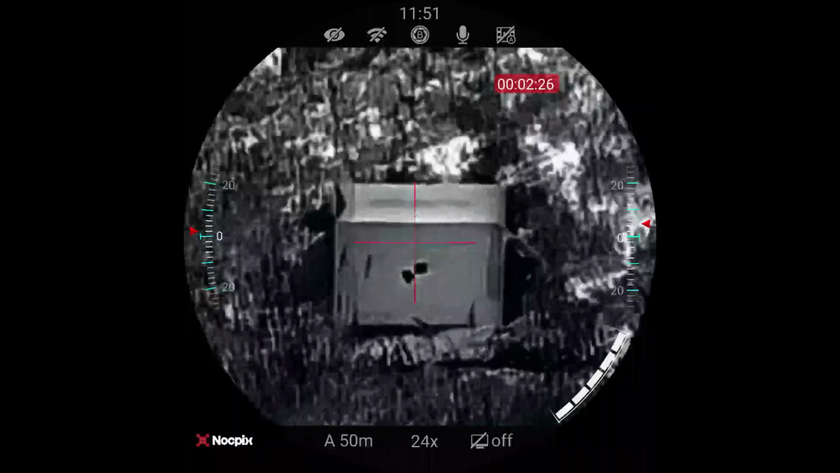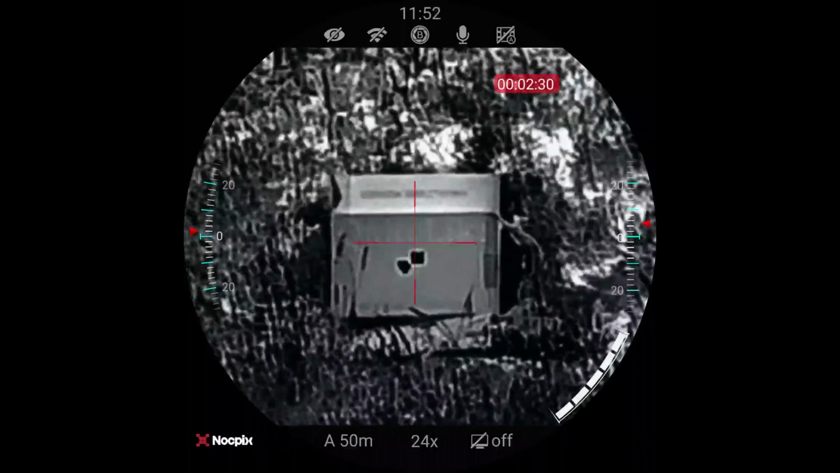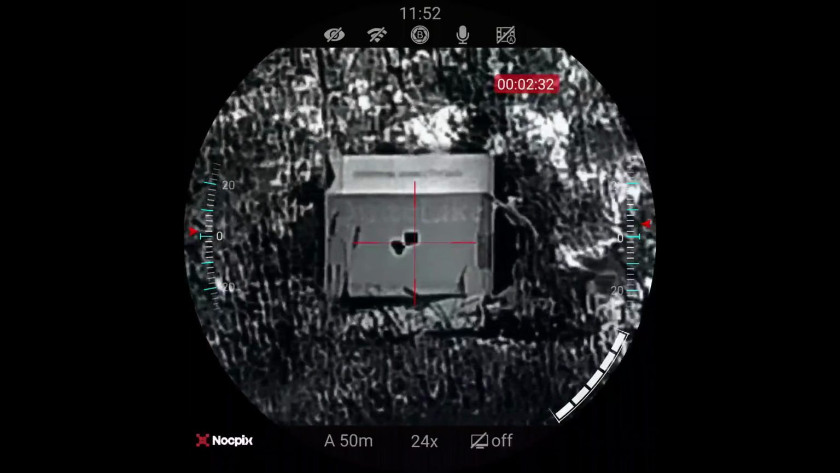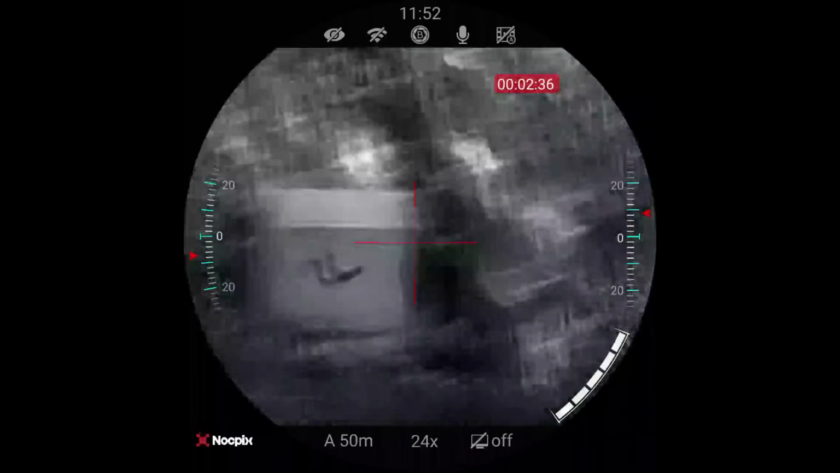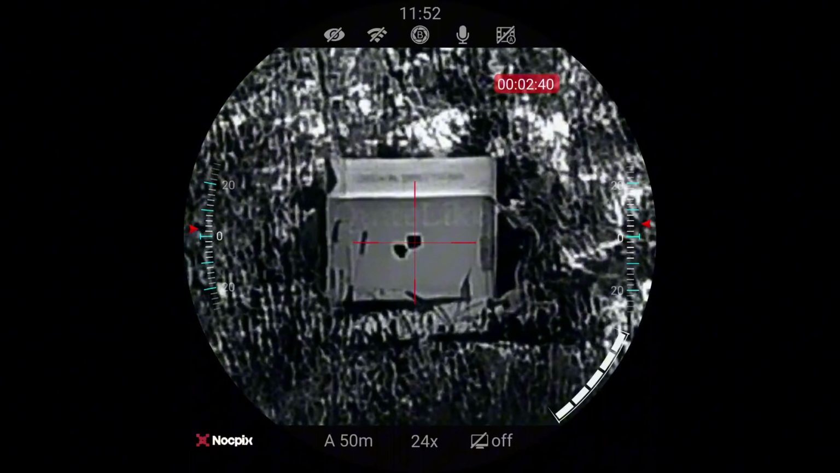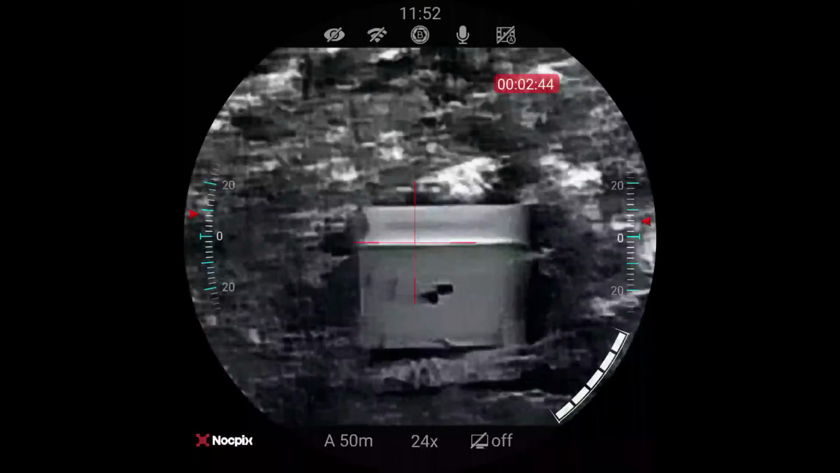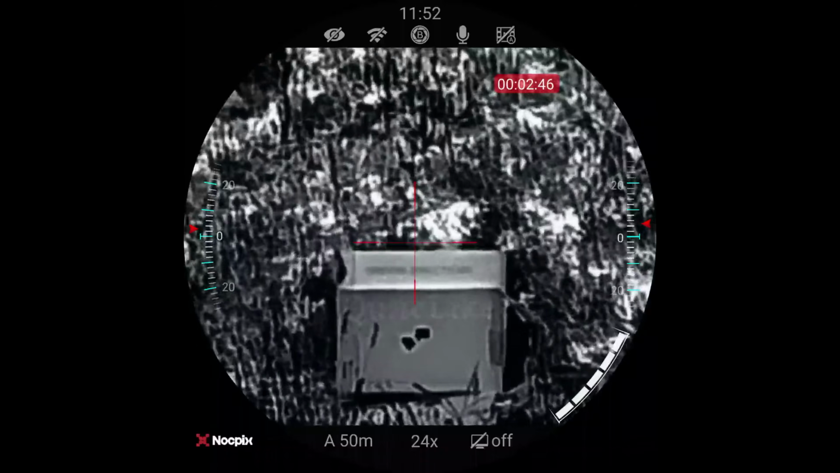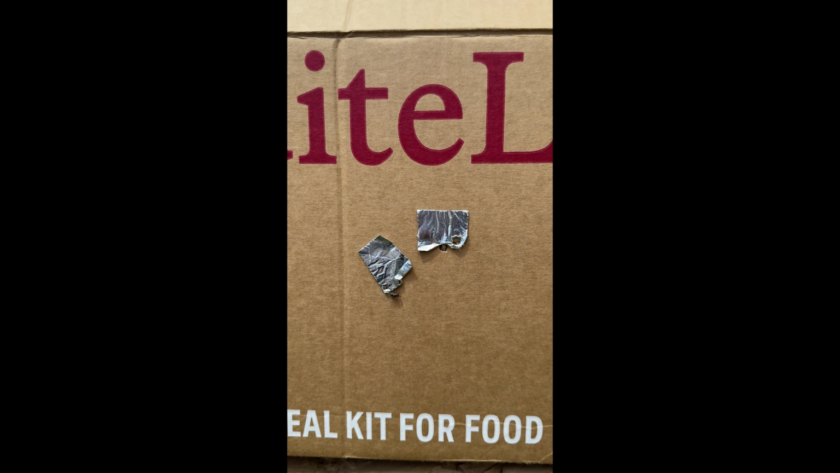Okay, so now I'm going to go back to my target. I'm going to go and check it out to see if we're on zero. Alright, and as we can see, there's my final zero.